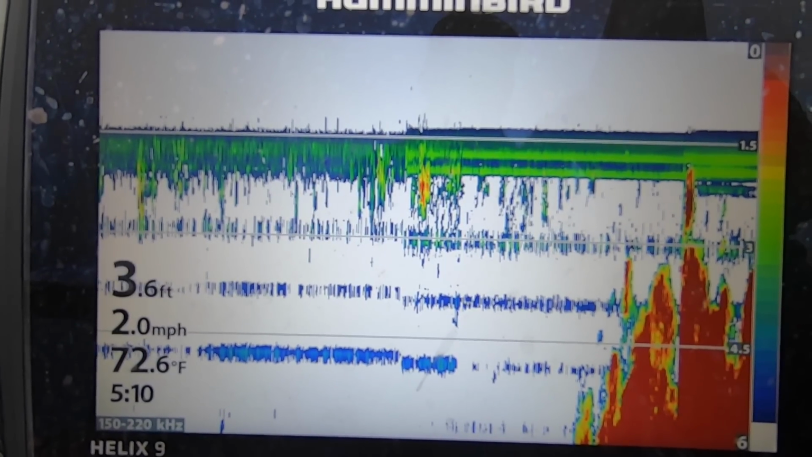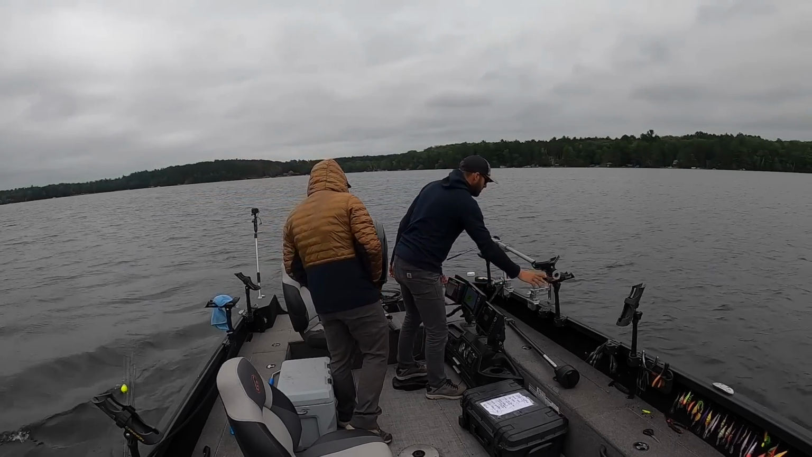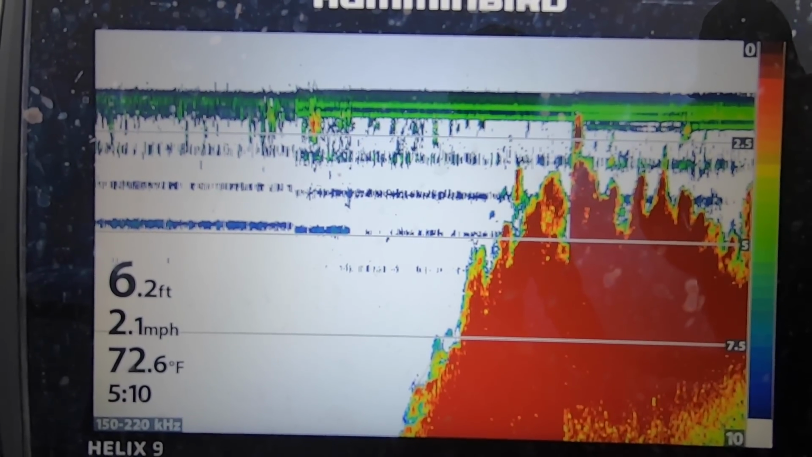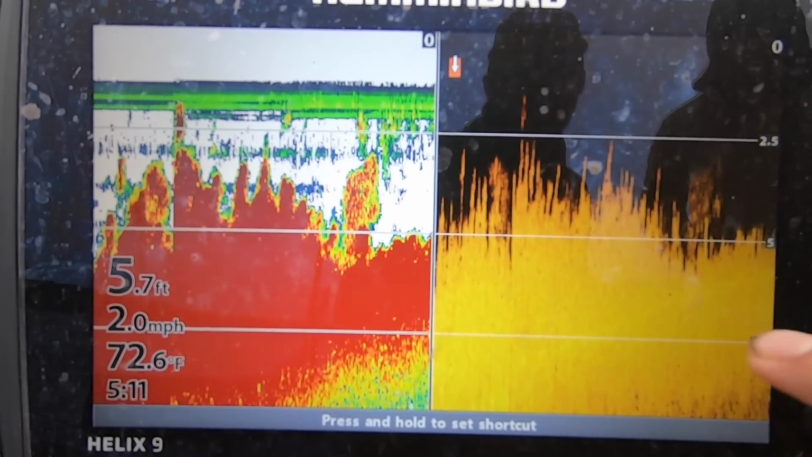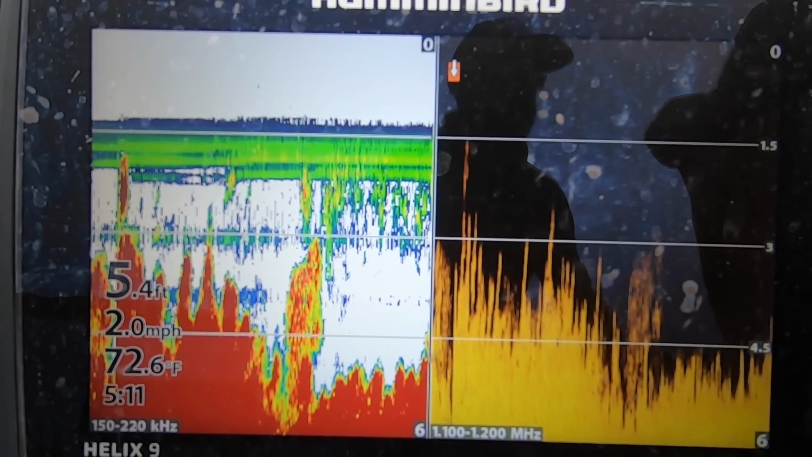So you guys can obviously see we're in super thick weeds, and you can probably even see them here, huh? I can't see them, but it's really cloudy out today. And if you're seeing stuff that looks like this on your graph, more than likely that's probably milfoil. It's just a thick, impenetrable wall like this. Now if I turn it into down image, you can see how thick that is. A lot of times that's gonna be milfoil.